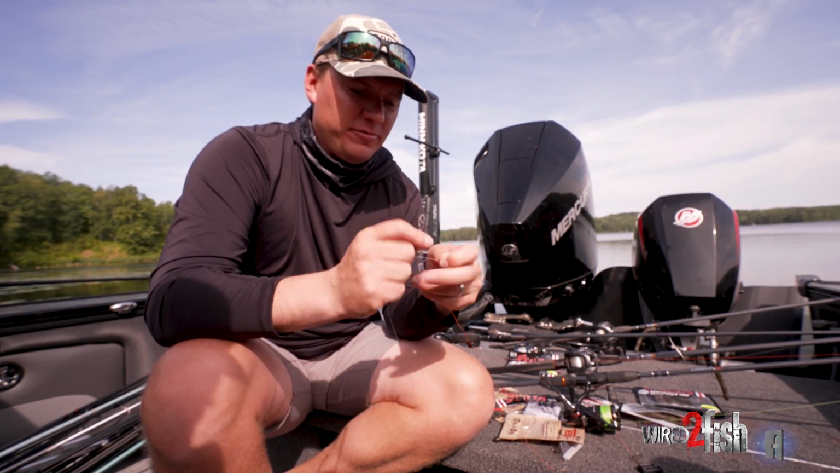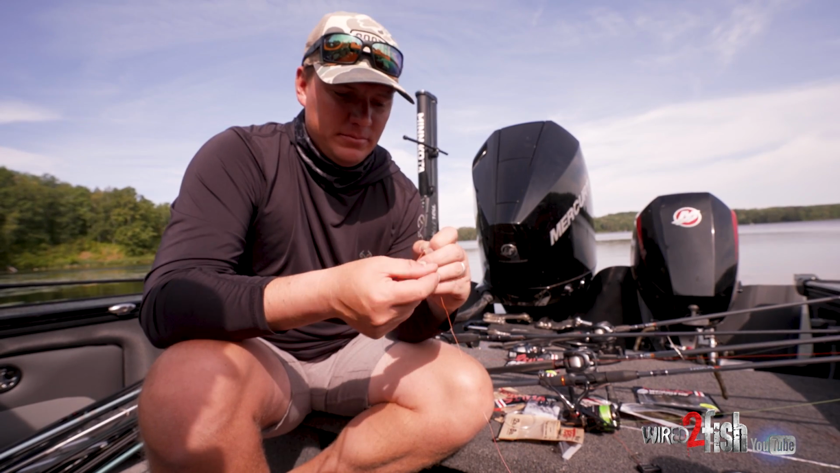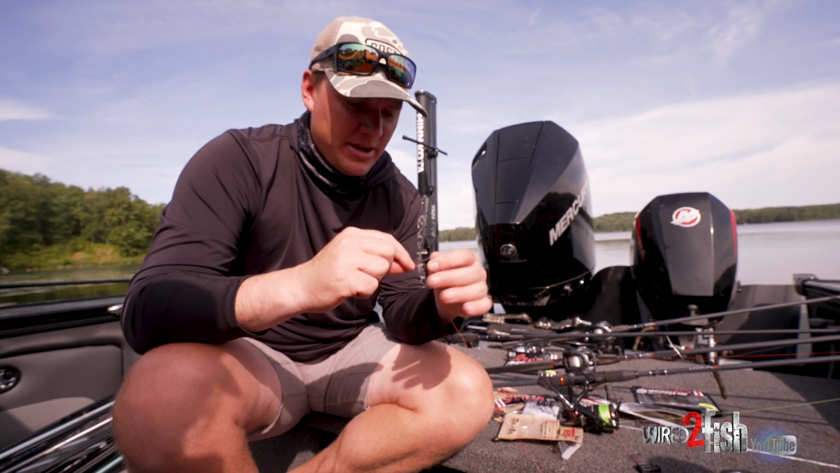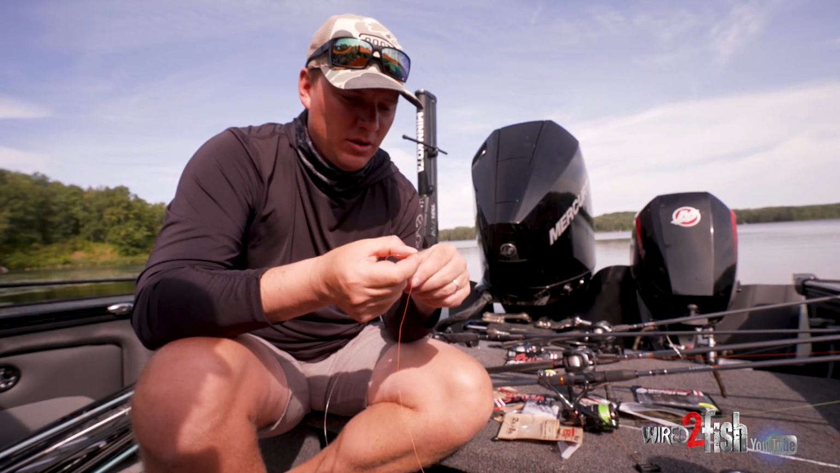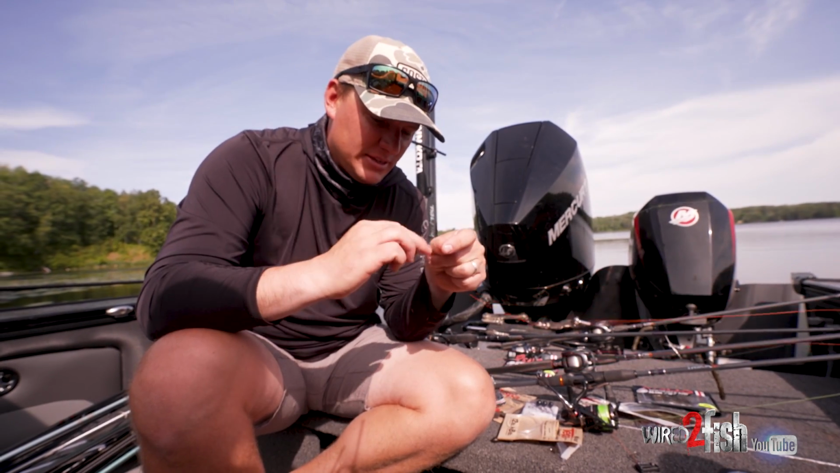Sometimes with these real fine braids, I've had a few of them slip when I'm using that real small braid and small fluoro, but this totally fixes any of that.